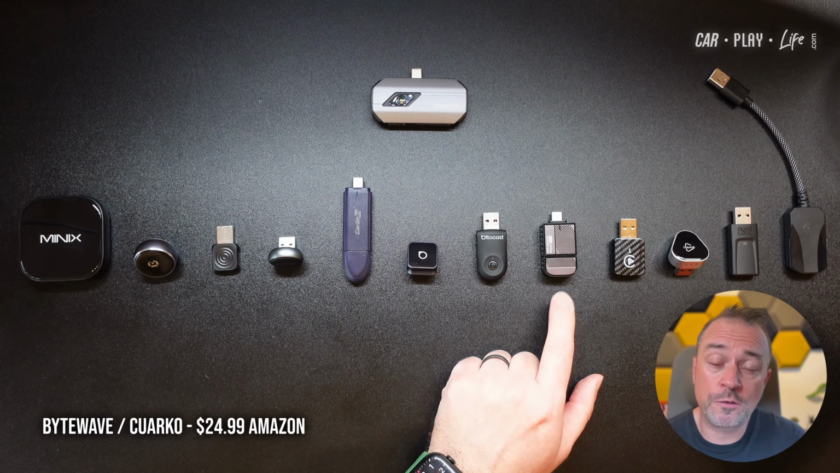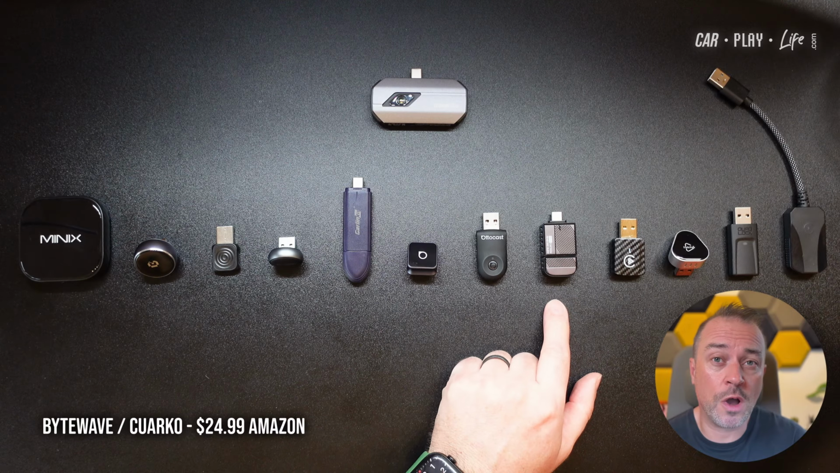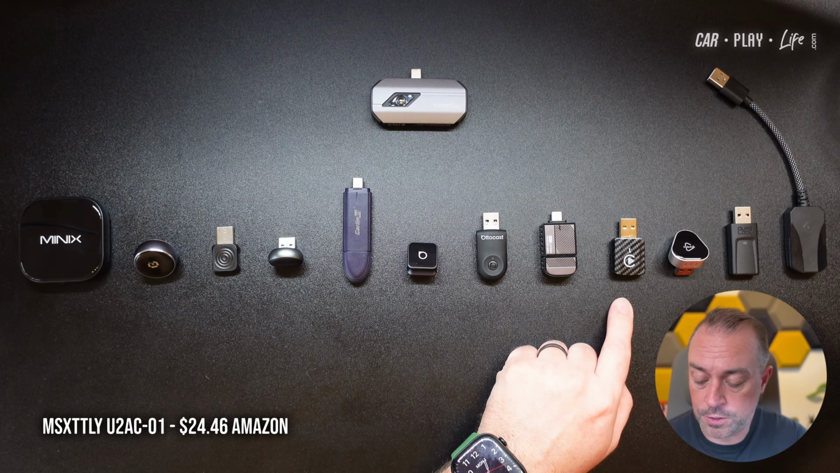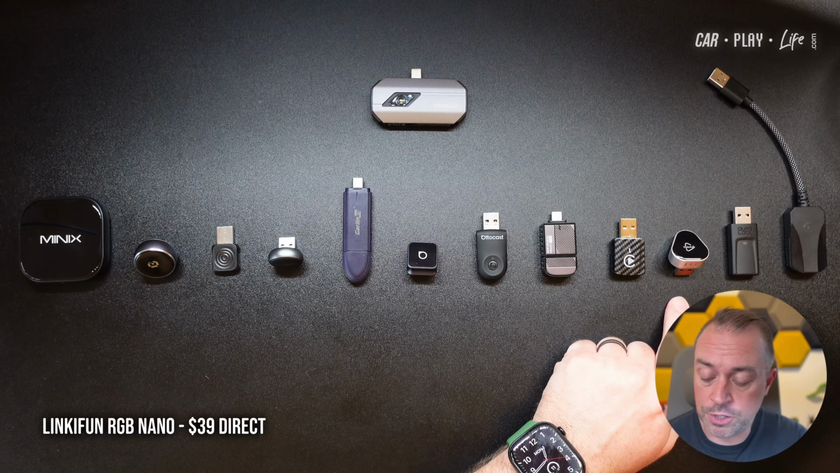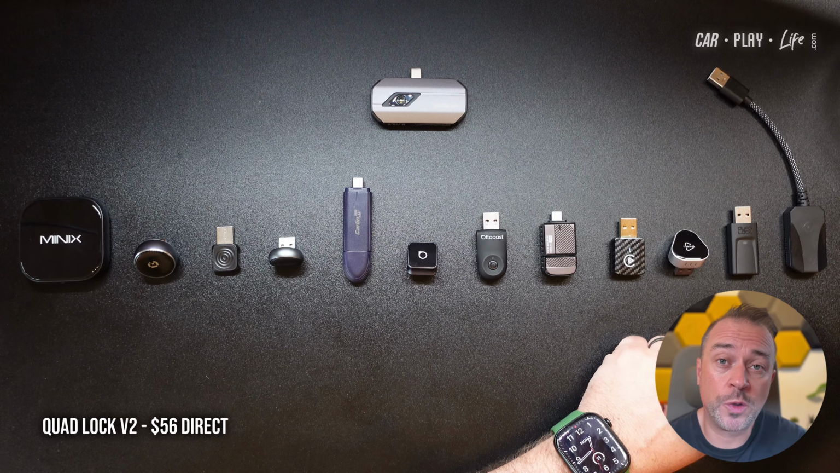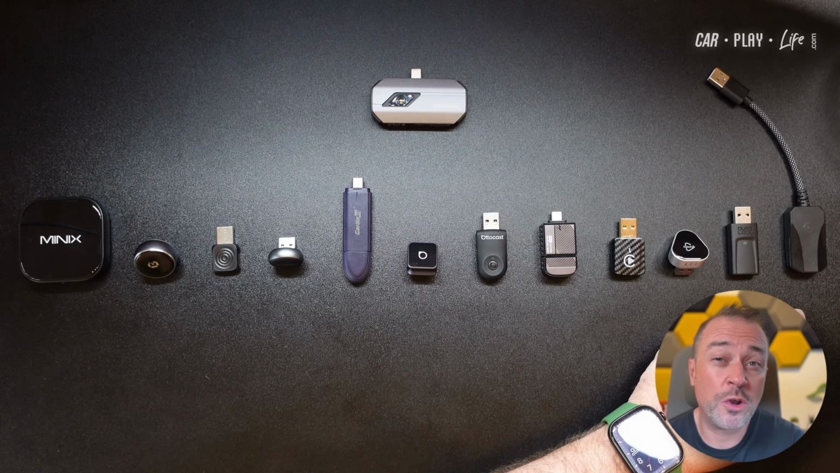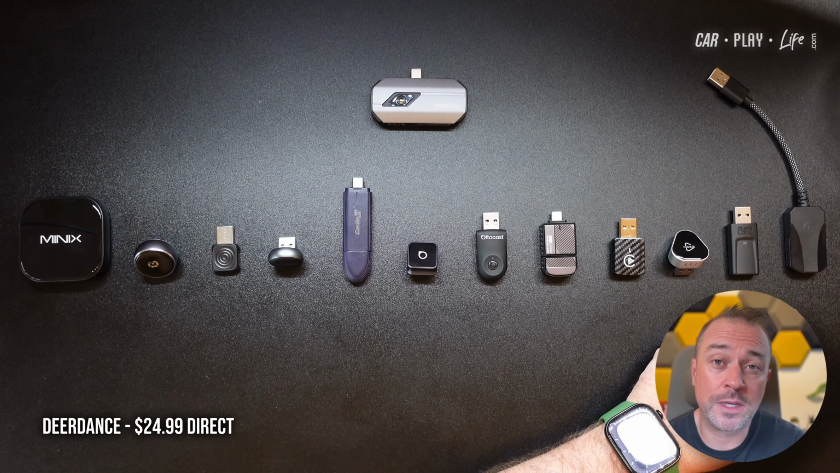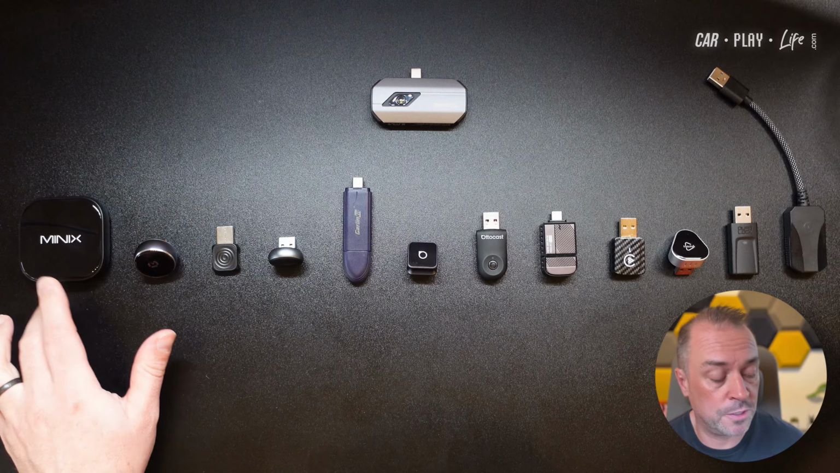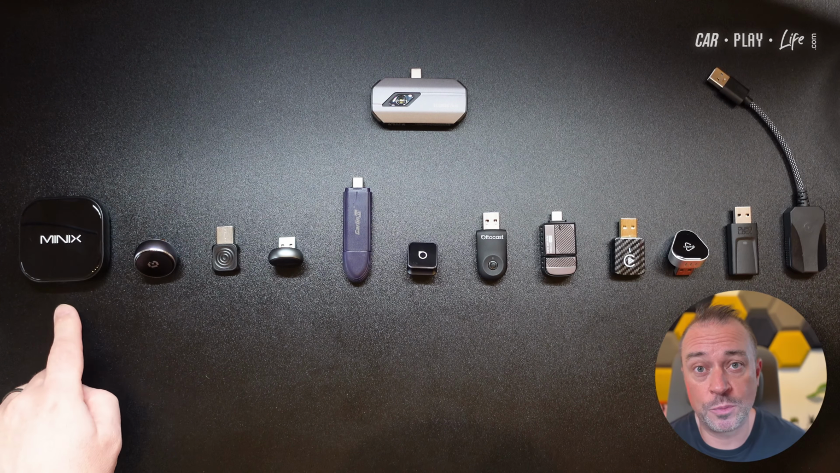We have the 2-in-1 from Bitewave or Curaco. Then we've got the latest from MSX TTLY, this is their version 2. A recent one that we've looked at, the RGB Nano from LinkyFun. We've got the version 2 of the Quad-Lock 2-in-1 adapter. And then finally we've got the only tethered adapter here from Dance, which basically mirrors the Minix. That's also a tethered, but you do have the opportunity to remove that cable.